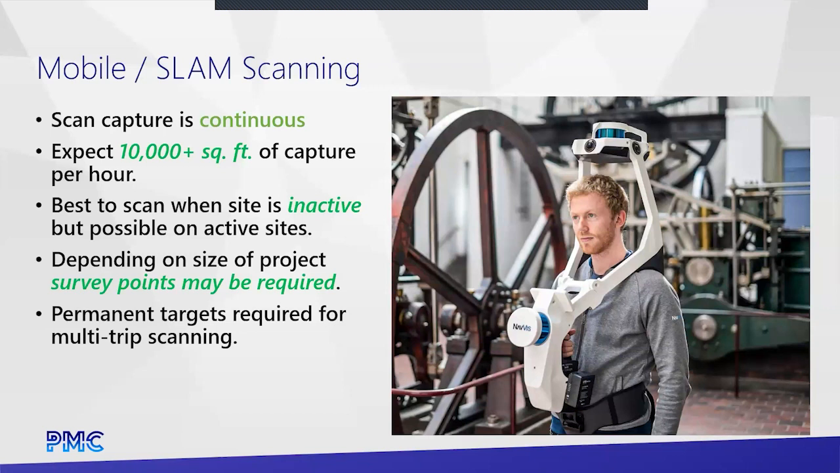It's basically going to scan as fast as you can walk, not run, but at a brisk walk. At least with the NavVis units, it's going to be pretty good. With the handheld units, it's going to be much looser, and it's a little hard to pin down yet exactly what that accuracy is going to be.